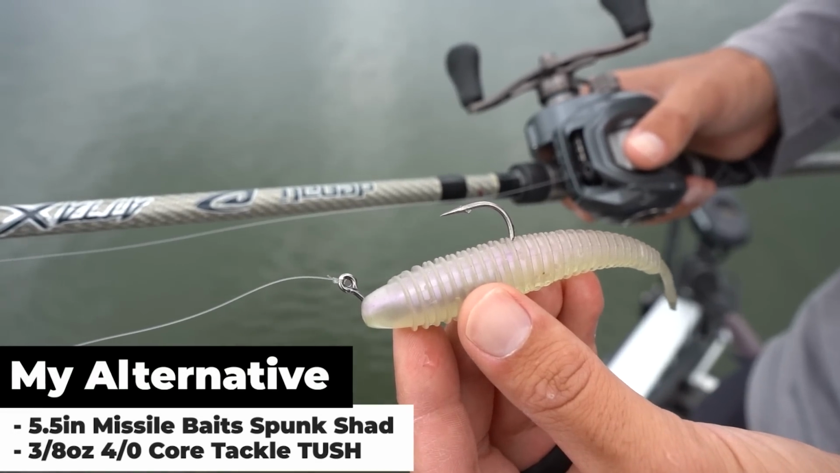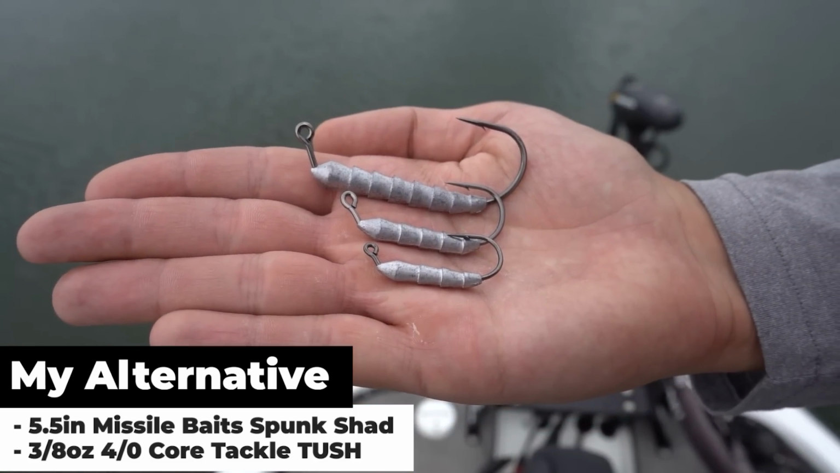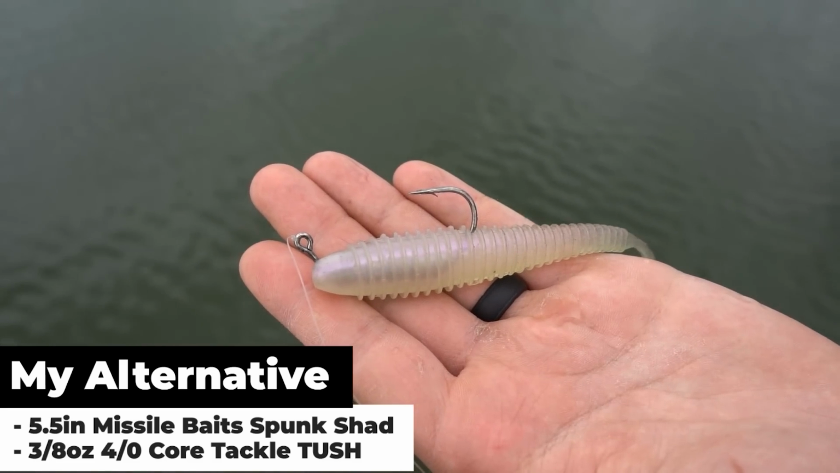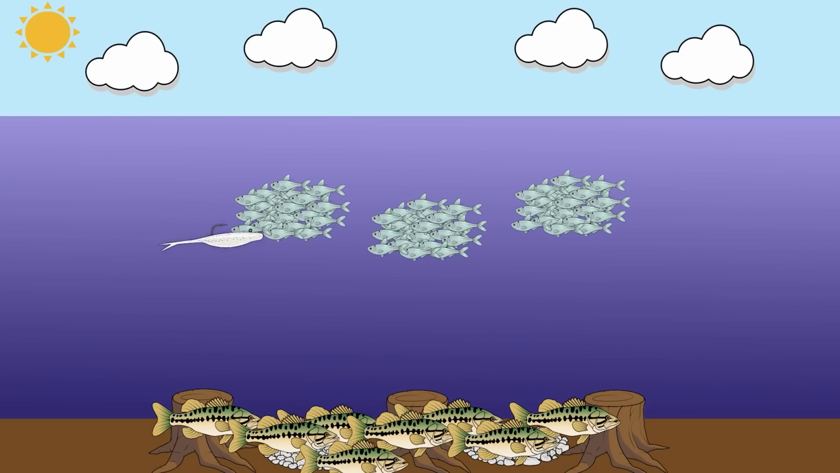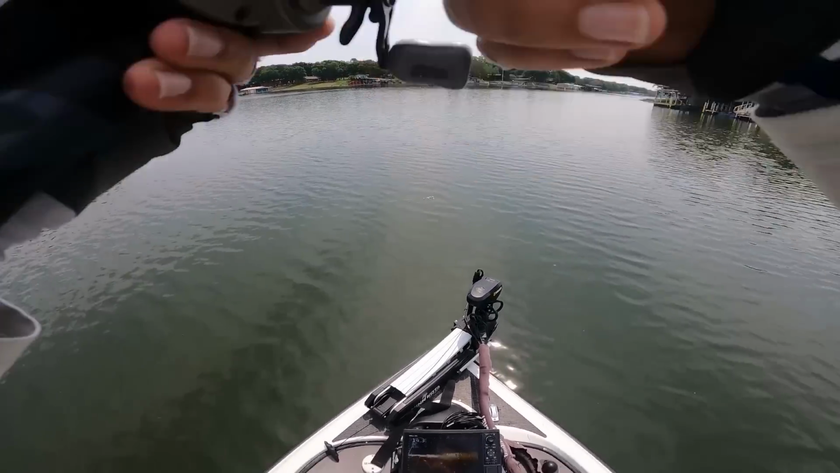Another option is to actually go to a bigger minnow that hangs in the middle of the water column a little bit more than a standard jig head. One rig that I've had a ton of success with over the past couple of years, with and without forward-facing sonar, is the Hog Farmer 5.5 inch Spunk Shad with the 4/0 3/8 ounce Core Tackle Tush hook. This setup is almost identical to a jig head minnow, but it has a bigger profile, and by putting all the weight inside of that Tush rather than on the outside with the jig head, the bait glides more and will hang in the middle of the water column a lot longer than a standard jig head. I believe this gives bass more time to actually track down the bait, find it, and eat it compared to a standard jig head minnow when you're not using forward-facing sonar.